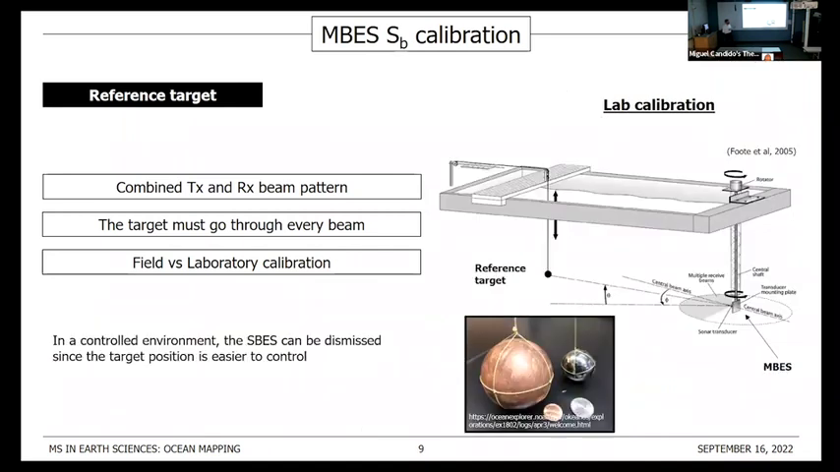Of course, we can apply the same process in a controlled environment, such as CCOM's engineering tank. And in this case, we can control really well the relative position between the target and the multi-beam. And so we can dismiss the usage of those auxiliary sonars. Of course, by removing the multi-beam from its natural habitat, the vessel, we might end up not working in far field conditions, especially if we are using larger arrays with lower frequencies, because the tank might just not be big enough.